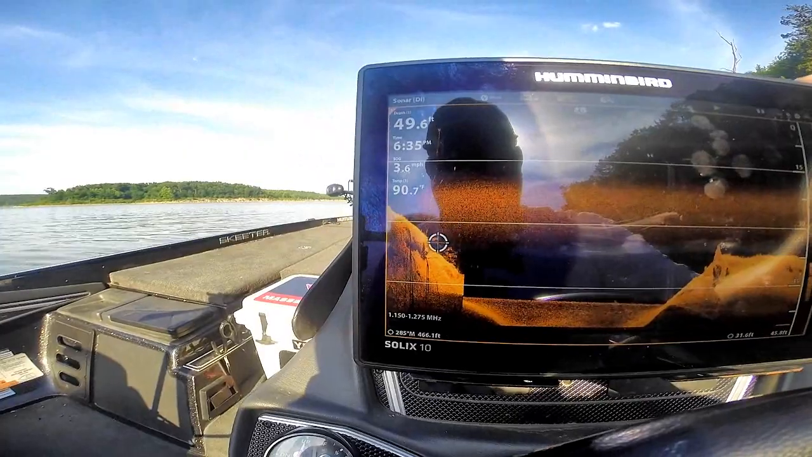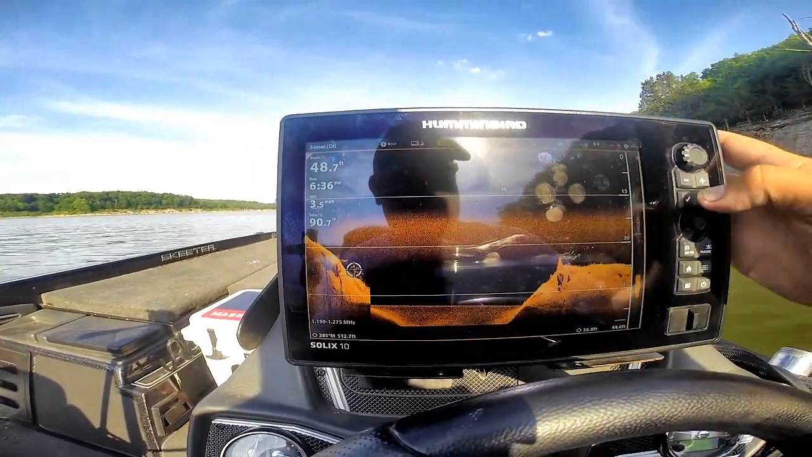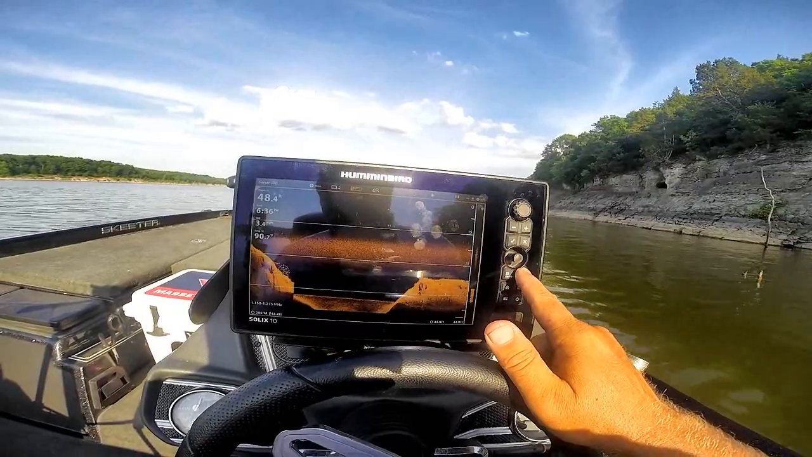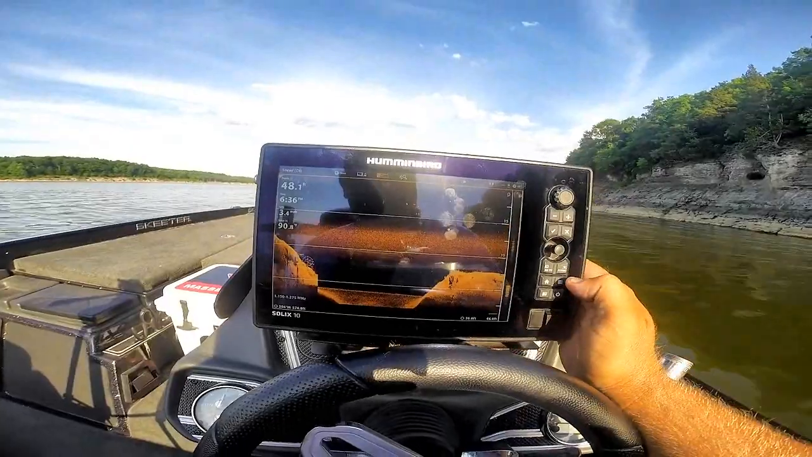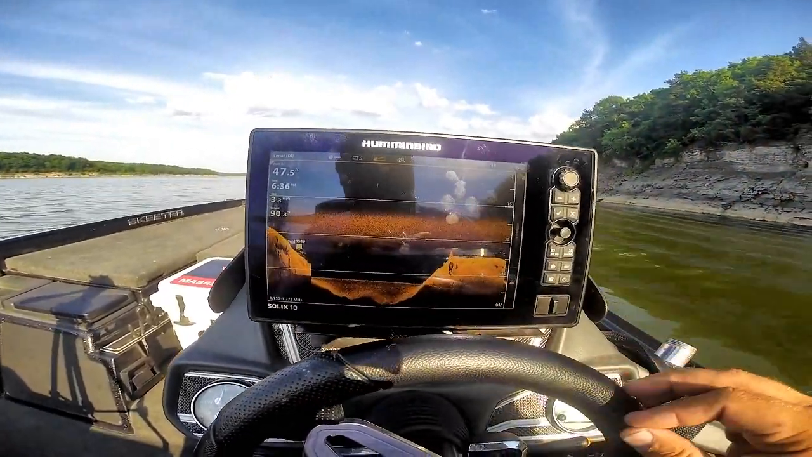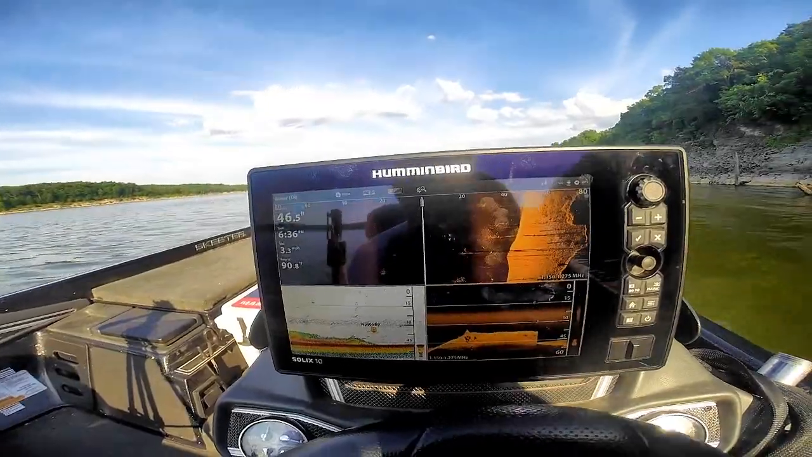If we wanted to mark that right there as a waypoint, push that there, tap it. It's actually doing a navigation sequence to that, but we can hit our, take screen captures. We can hit our mark button, waypoint, bingo, it's done, it's on that brush pile. Go back to our triple view and we're right back there. You can see we're running down the creek channel right now.